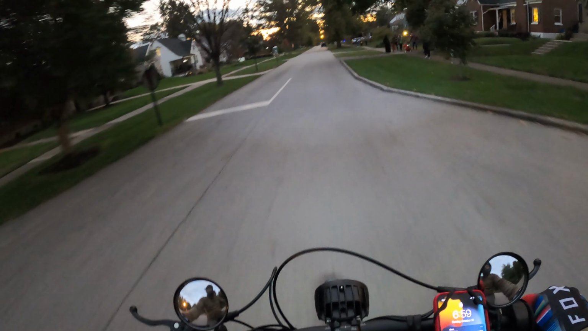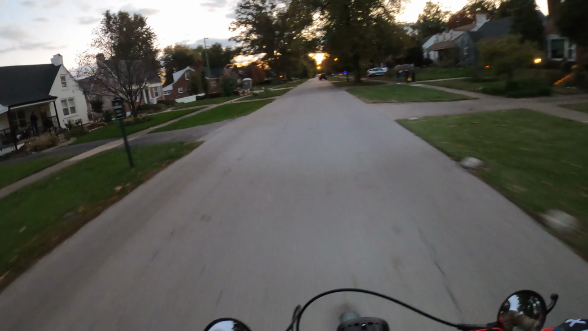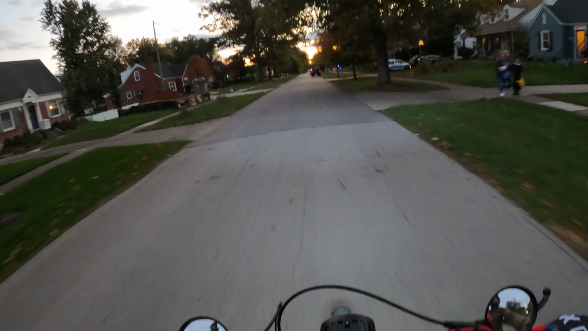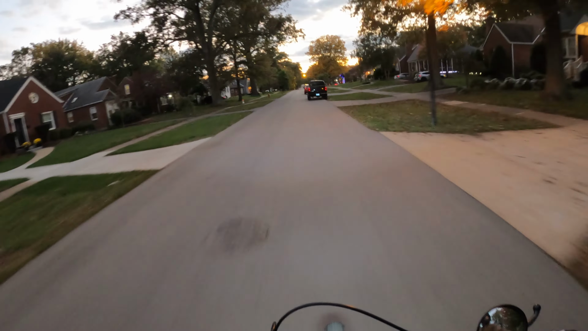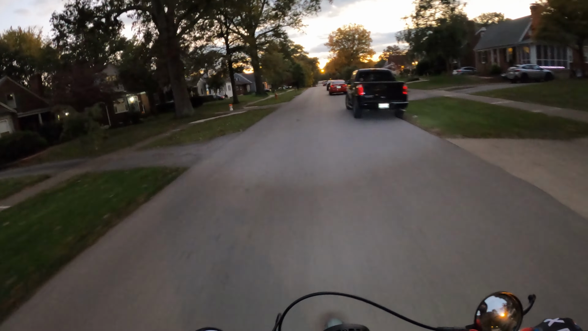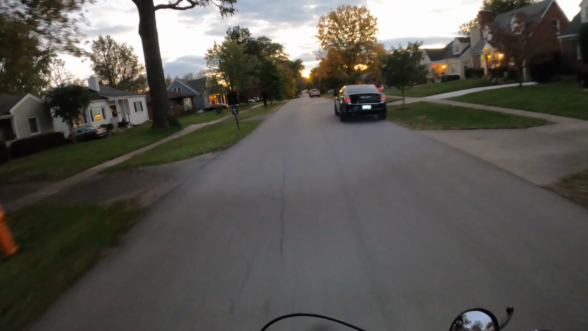So we'll go over through areas near Cherokee Park. Seems like there's a lot of activity for trick-or-treaters.